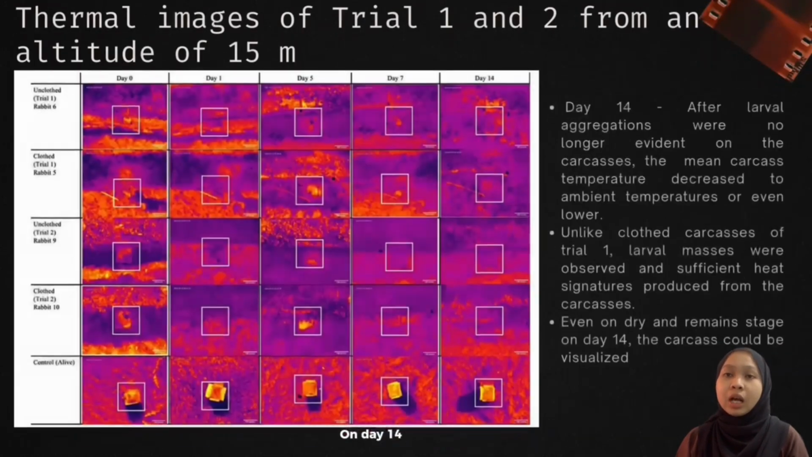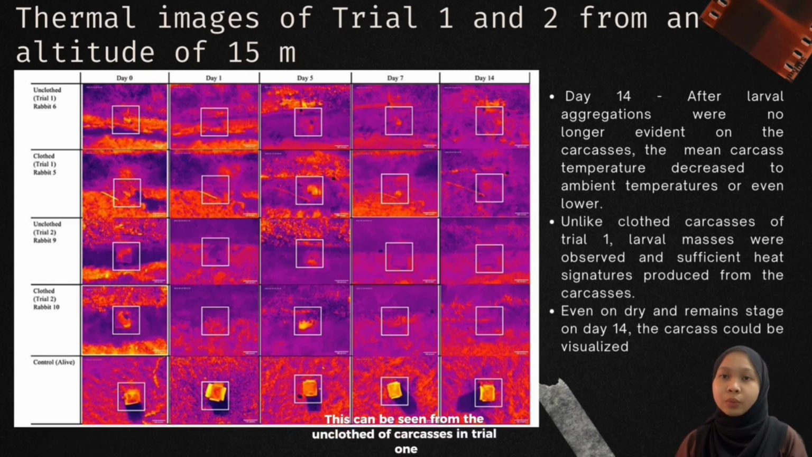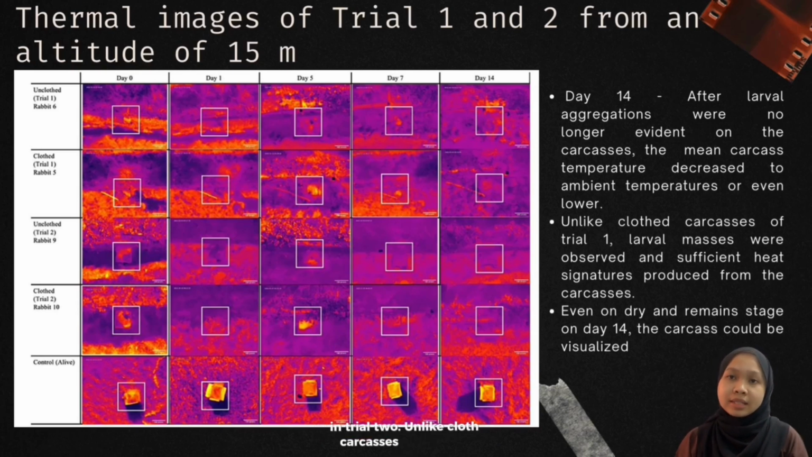On day 14, after larval aggregations were no longer evident on the carcasses, the mean carcass temperature decreased to ambient temperature or even lower. This can be seen from the unclothed carcasses in trial 1 and both clothed and unclothed carcasses in trial 2. Unlike the clothed carcasses of trial 1, where larval masses were observed and there were sufficient heat signatures produced from the carcasses. Even in the dry and remain stage on day 14, the carcass could be visualized by the thermal image with the presence of larval masses.